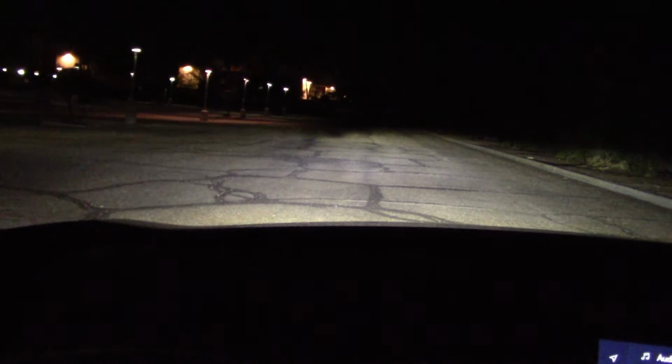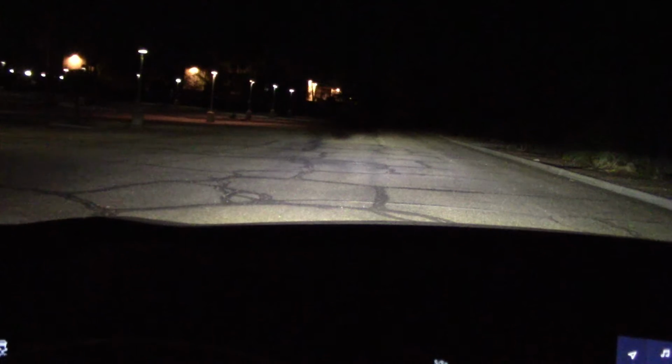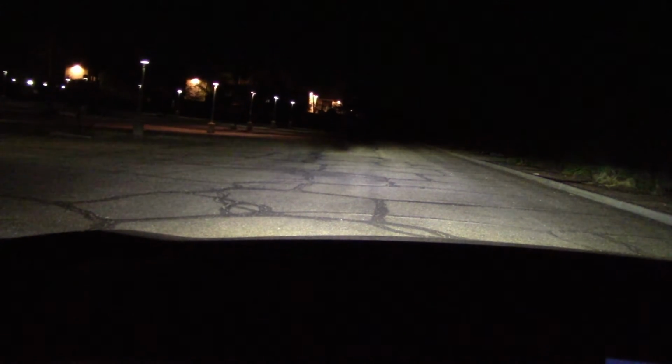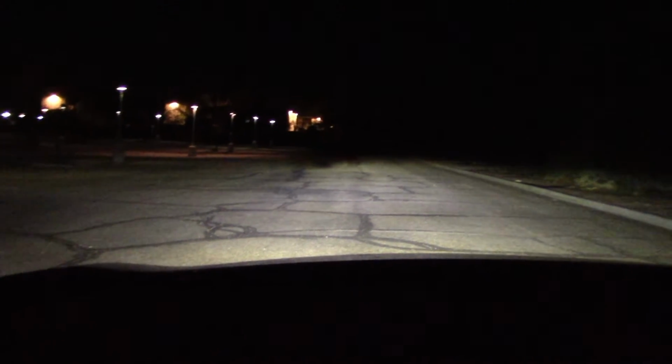Now we have a 100-yard spread here, and you can see the headlights are cutting off around 50 yards on the left and around 60 or 70 on the right. You got some black spots there, nothing serious.